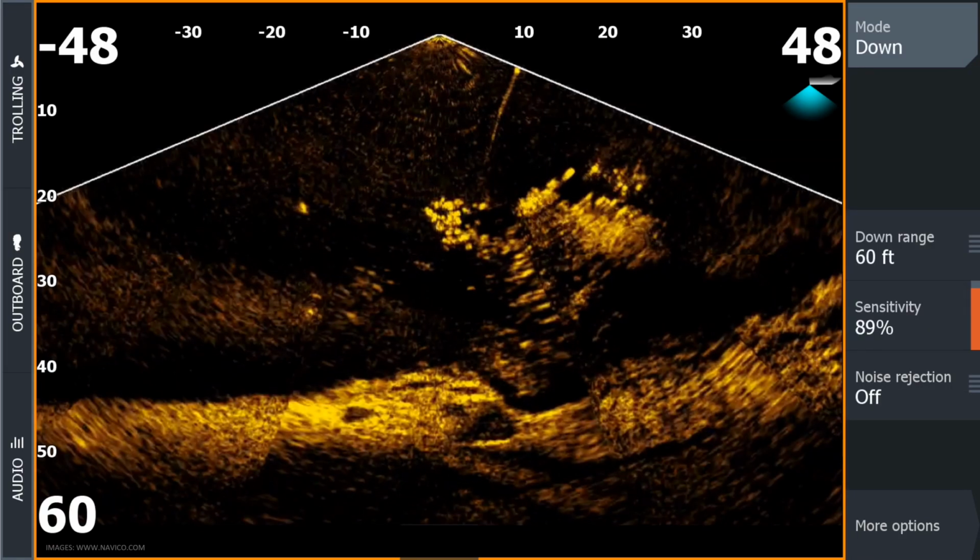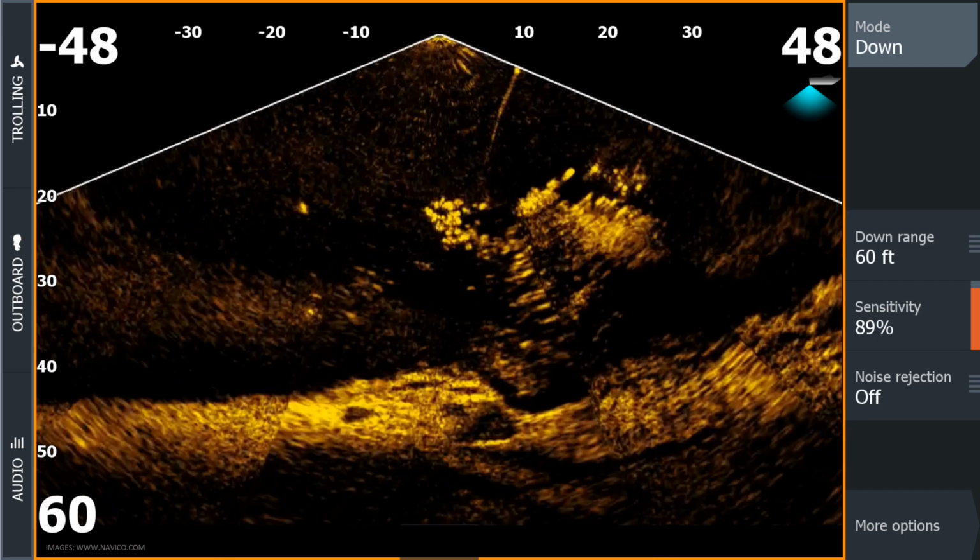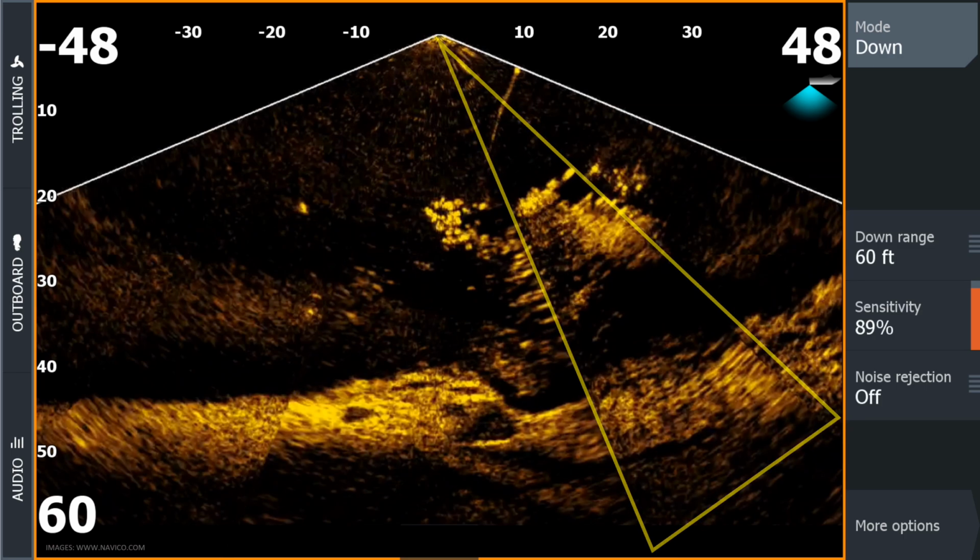Okay, so let's take a look at some of the screenshots that they have available for us to see. Here we're taking a look at the down view where we have a game fish off to the left here and a school of fish off to the right. One thing to note with this image is what we see with Garmin's LiveScope, where there's sometimes some stitching that's not done perfectly between the different beams of the transducer. We can see that here with the Lowrance as well.